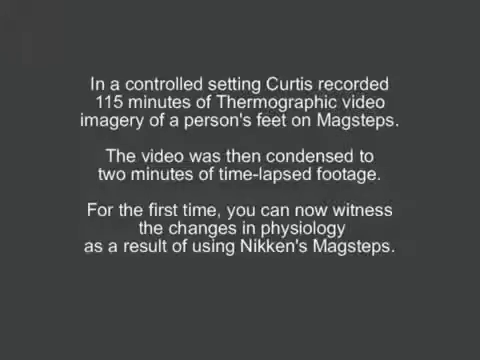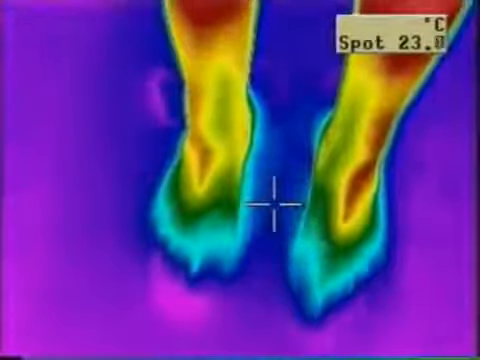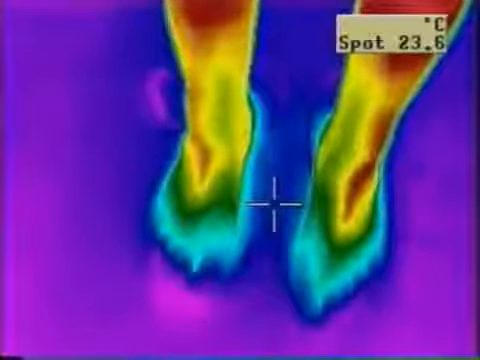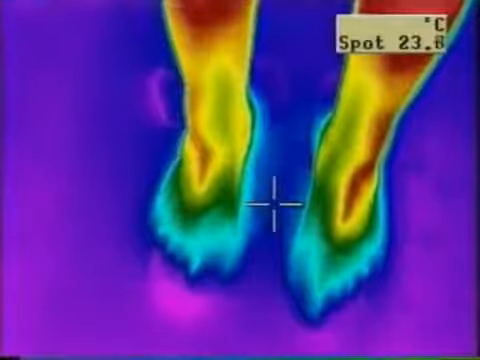This is a time-lapse video, 75 minutes of your products in 2 minutes. The movie clip you're about to see is a time-lapsed video of the application of Nikken MagStrides, to see whether there would be any physiological changes with the application of this product.